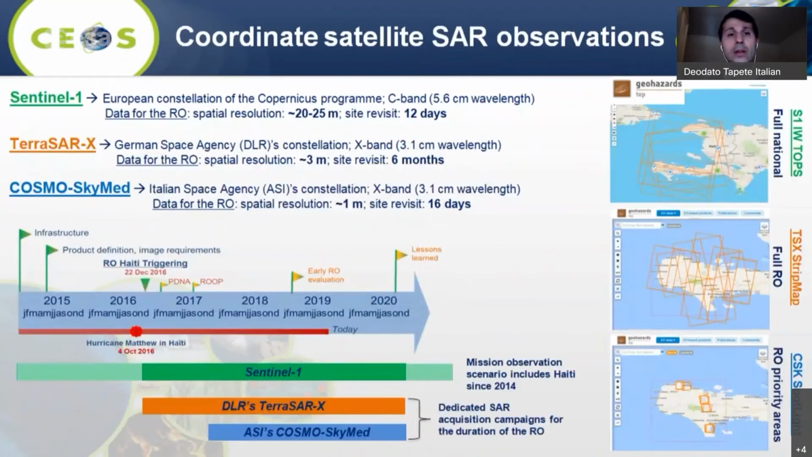So when I talk about coordination of satellite SAR observations compared to the priority areas defined by our users, that's exactly what I mean. Basically, during the RO pilot, the users, the local champions, the stakeholders told us the scale and the detail to achieve with the different satellite constellations operating at the same time.